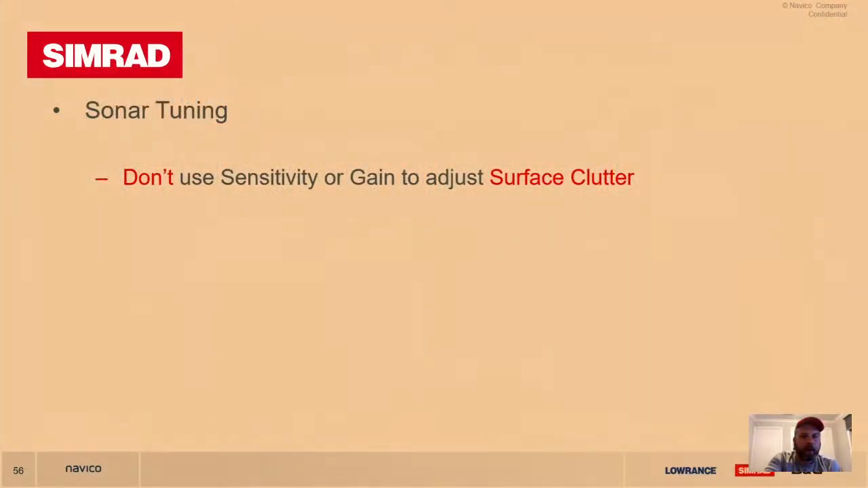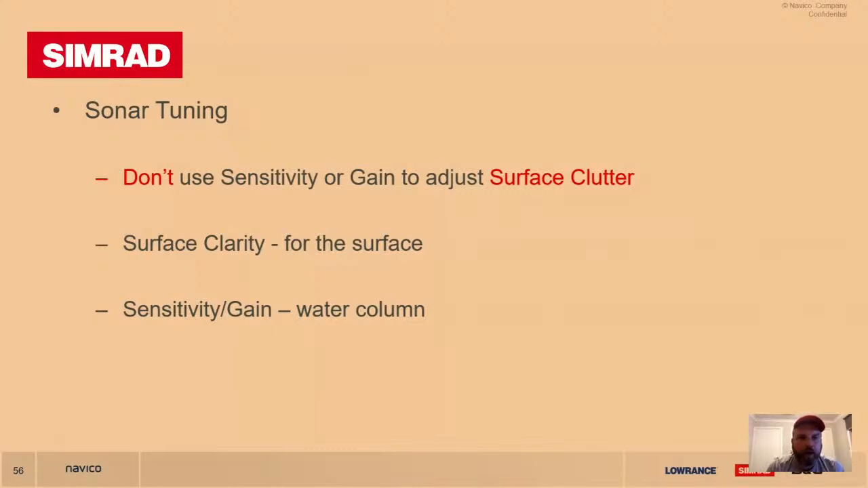Very quick couple of tips. Using the sensitivity or gain to adjust surface clutter is not recommended because you may be reducing the surface clutter at the cost of detail further down in your water column, and detail is what you want. So sometimes it's a matter of interpreting what you have on your screen. You don't want to lose information. So surface clarity helps. Noise rejection can help. Sensitivity and gain, make sure your water column is painting a nice picture and giving you as much information as possible in the entire water column when you're looking.